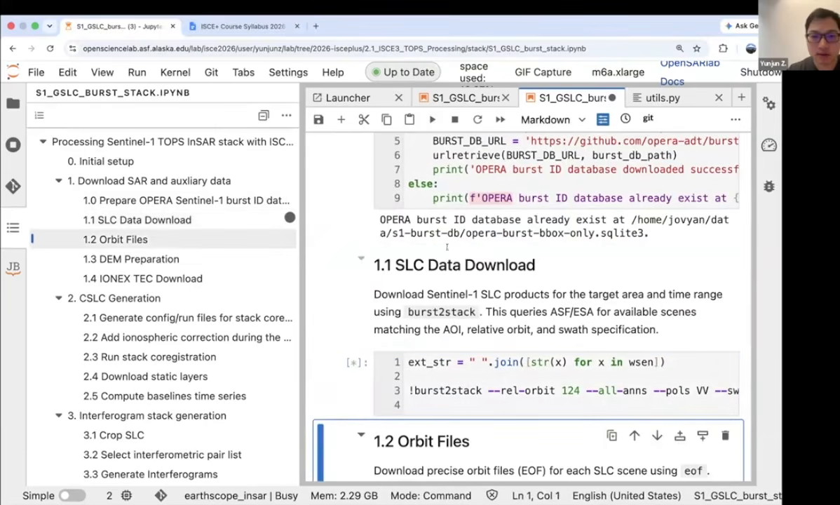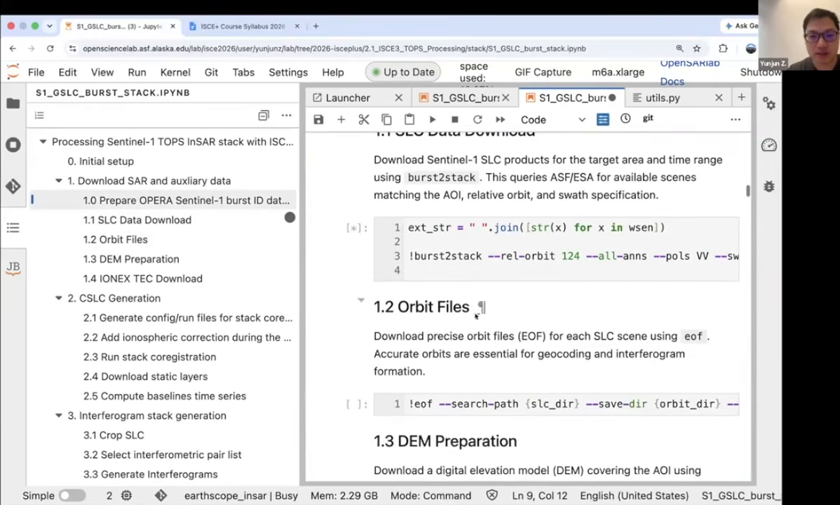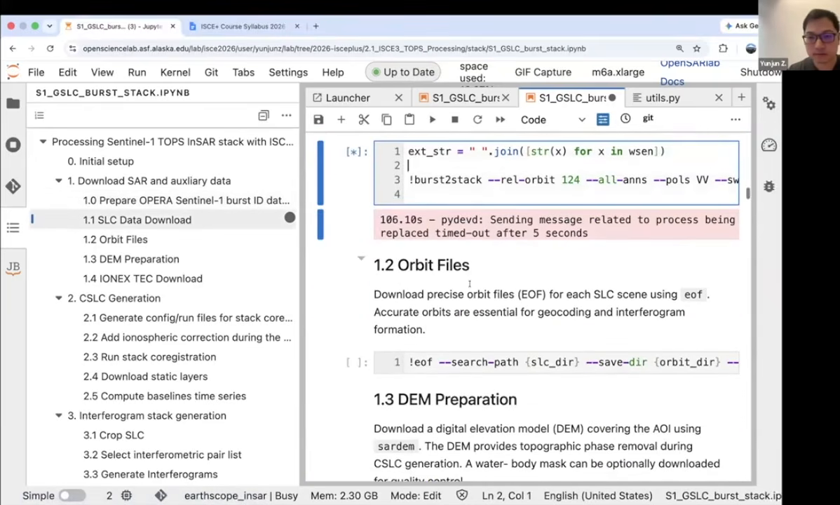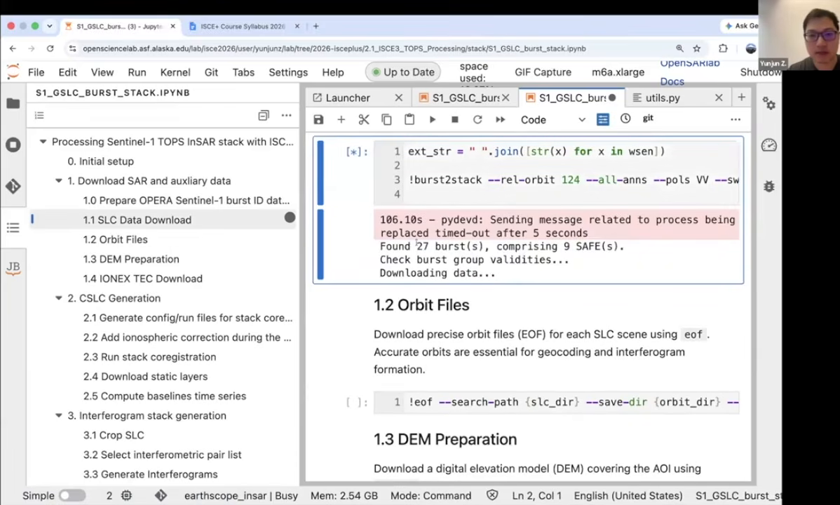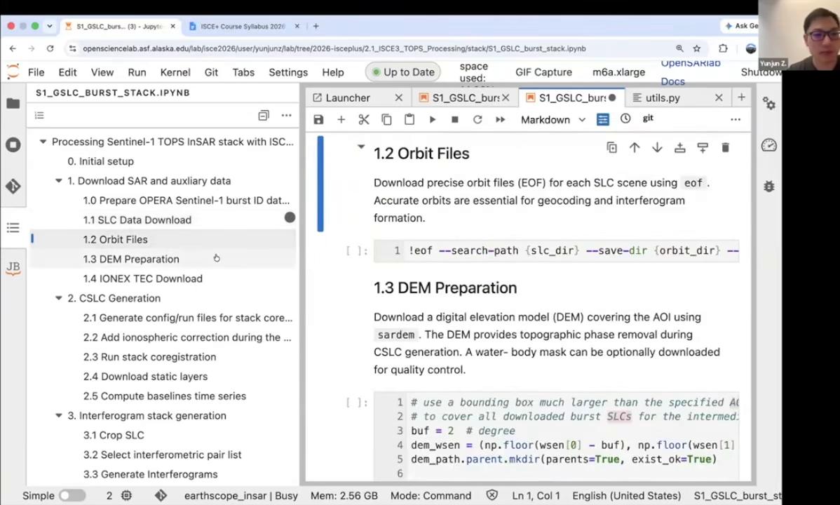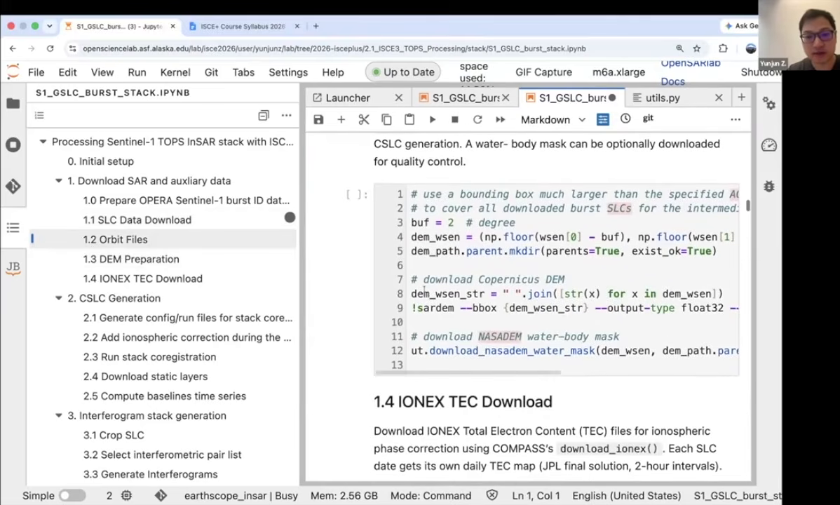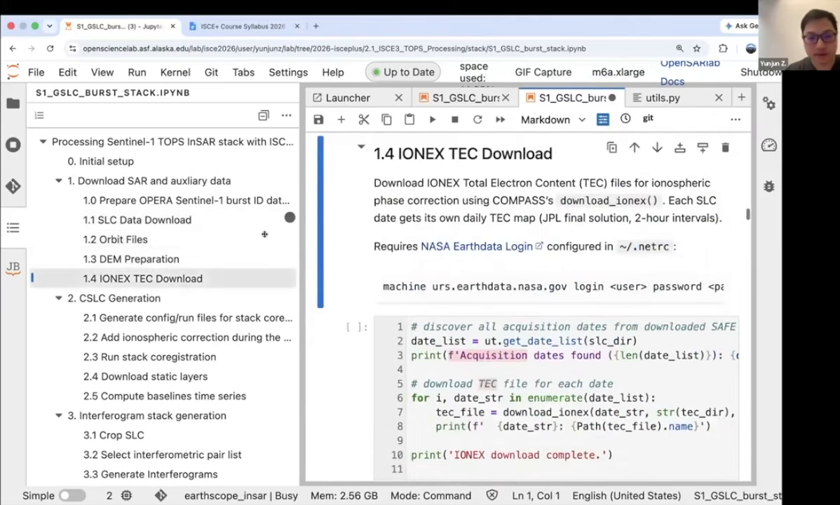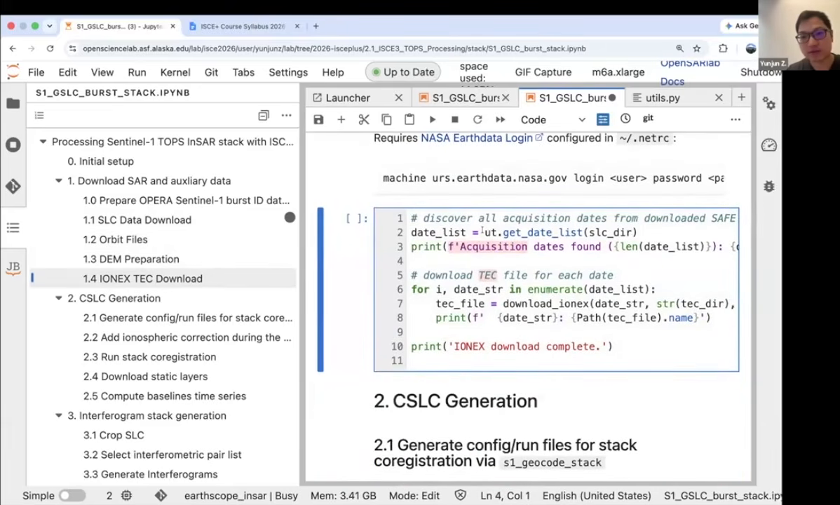This one already exists because I'm using the same one as previously. So it finds 27 bursts, which will end up with 9 SAFE files, and then we download the orbits and DEM using Sentinel-1 EOF and sardem, and ionosphere, which is the same as before, but we're doing that in a time series fashion.